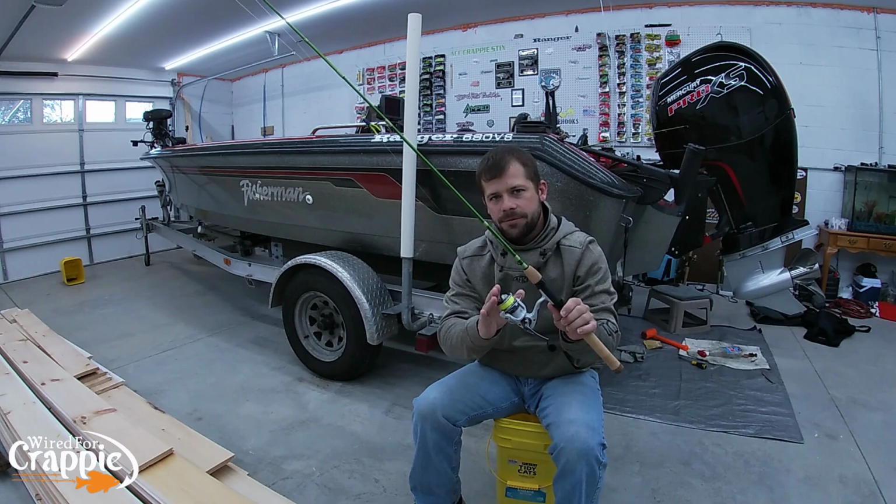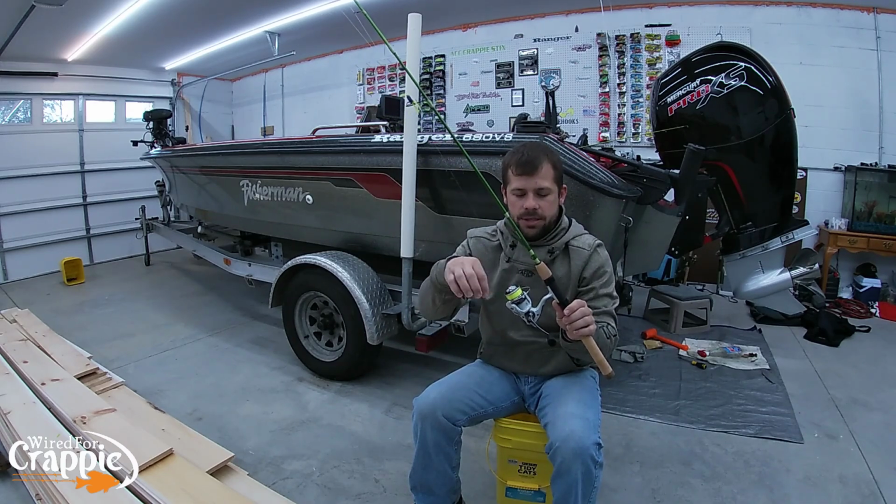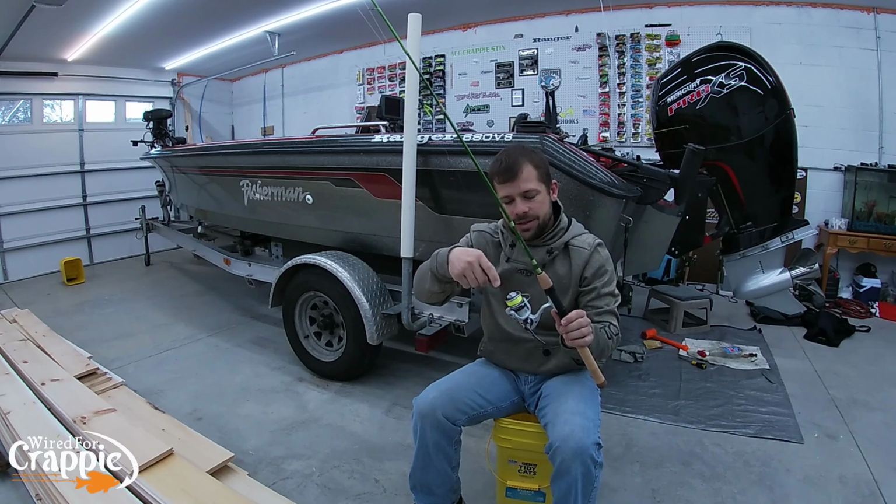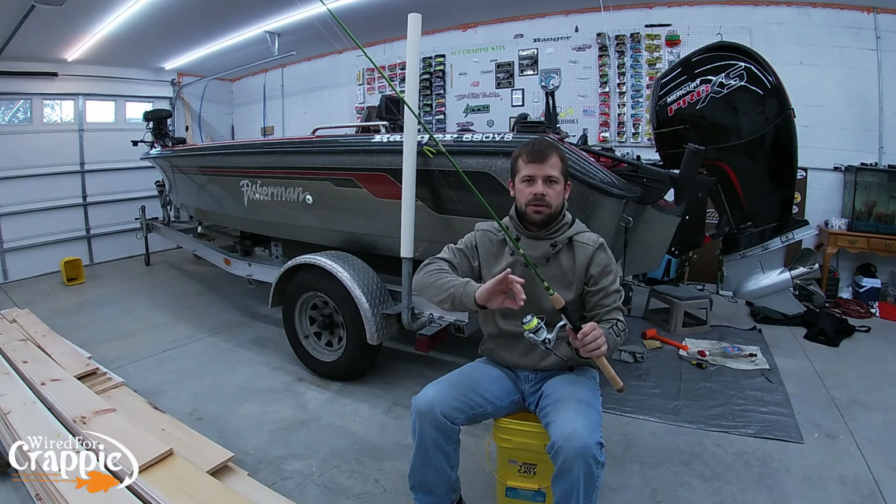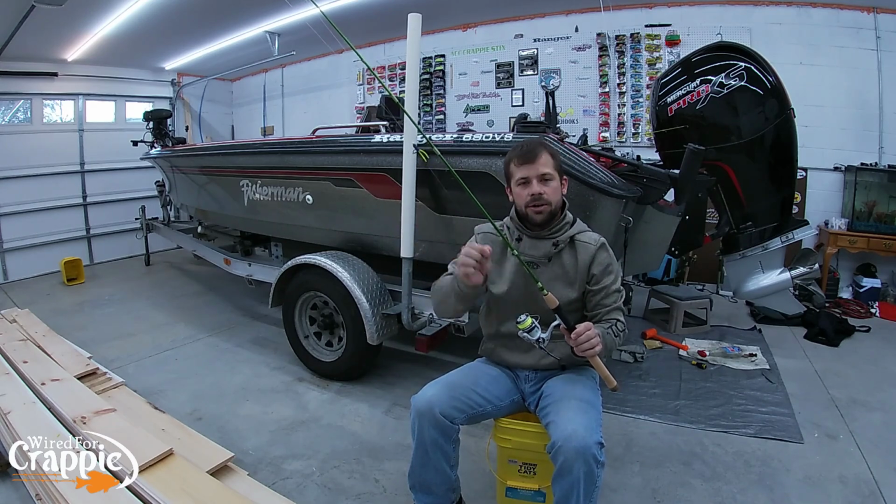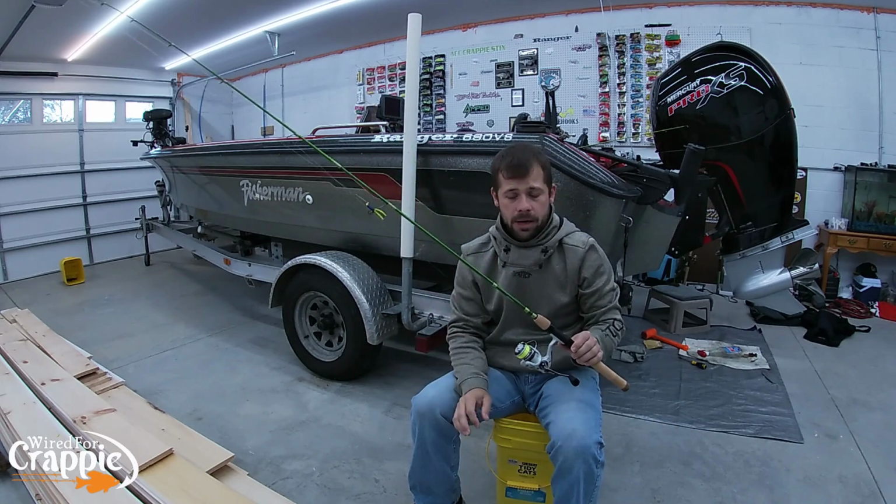A size 25 Fluger has a nice size bezel, nice size bail on it, to where it allows that line to sit and it doesn't get too coiled up. It comes off that spool really, really nice. It's a little bit thinner in diameter than most 4-pound tests, and it performs great.